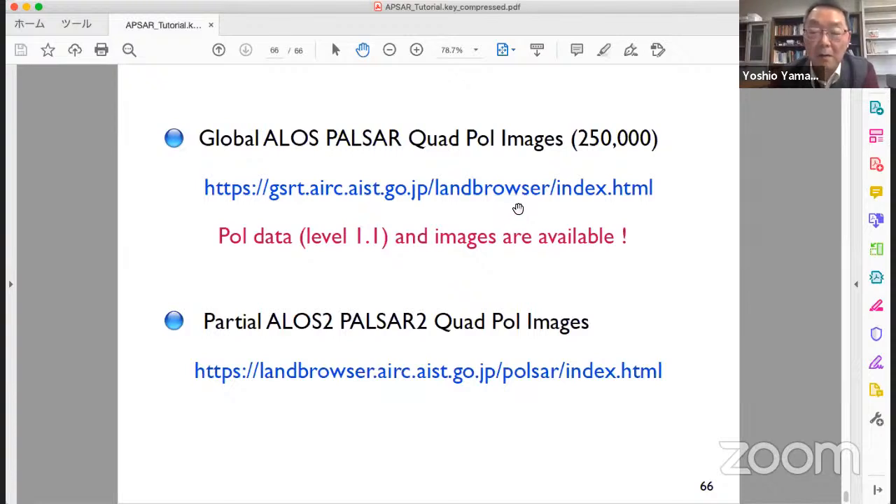Anyone can visit and download. All AROS1 data sets and images are there. It's free of charge.